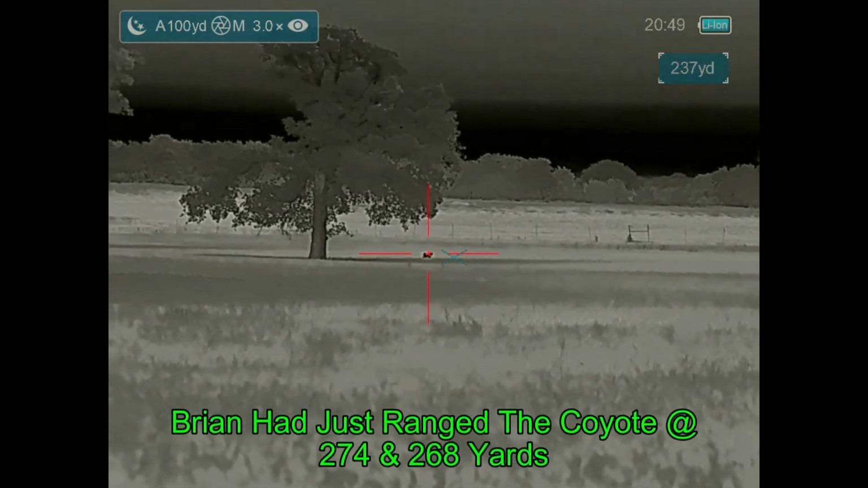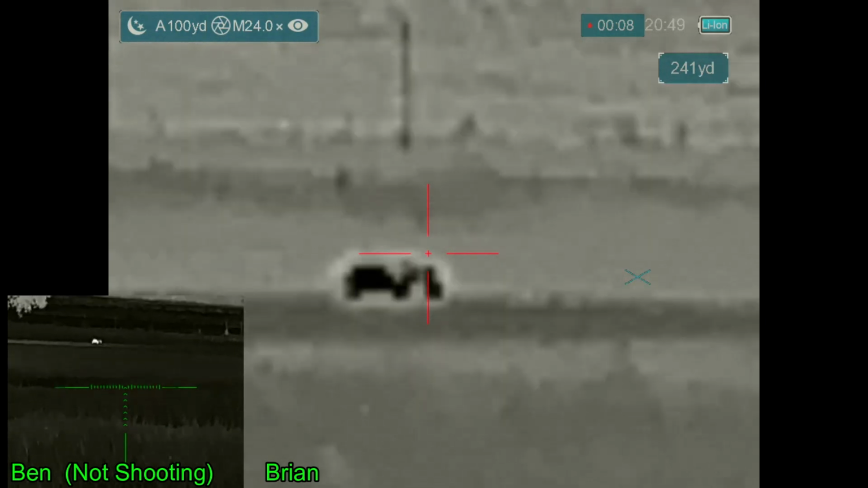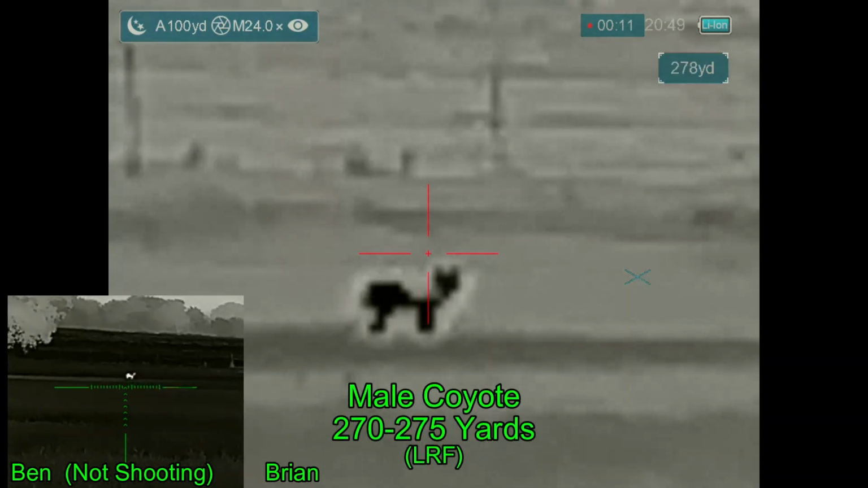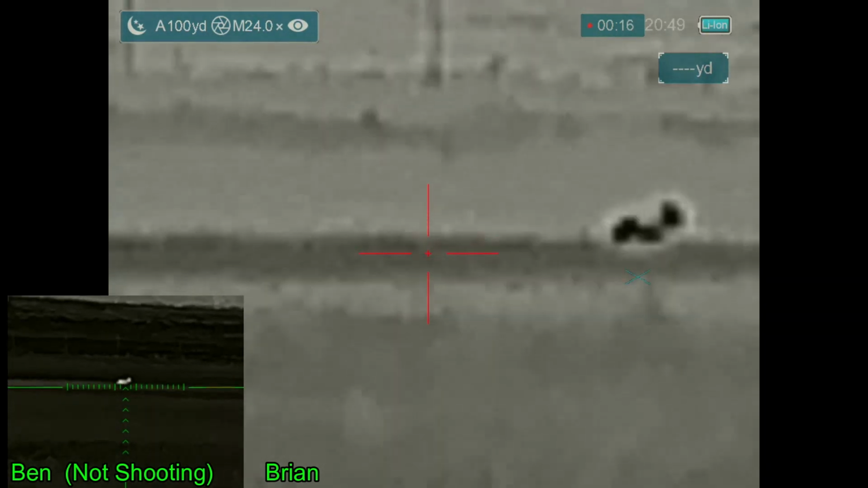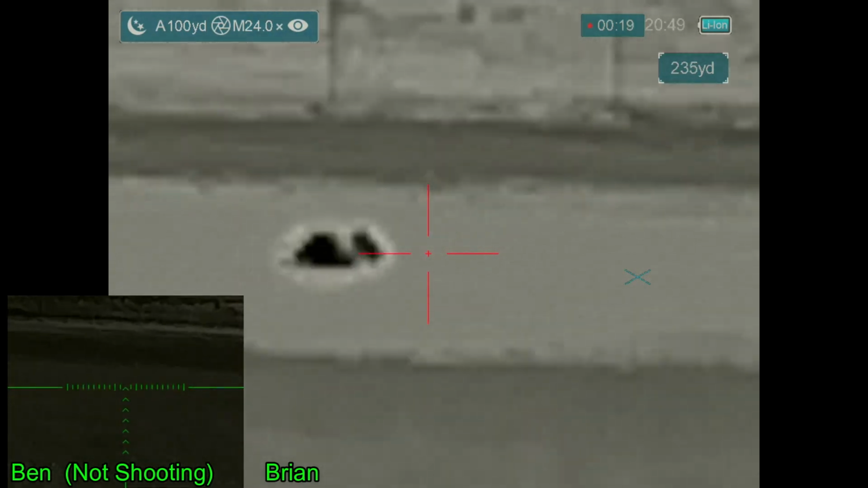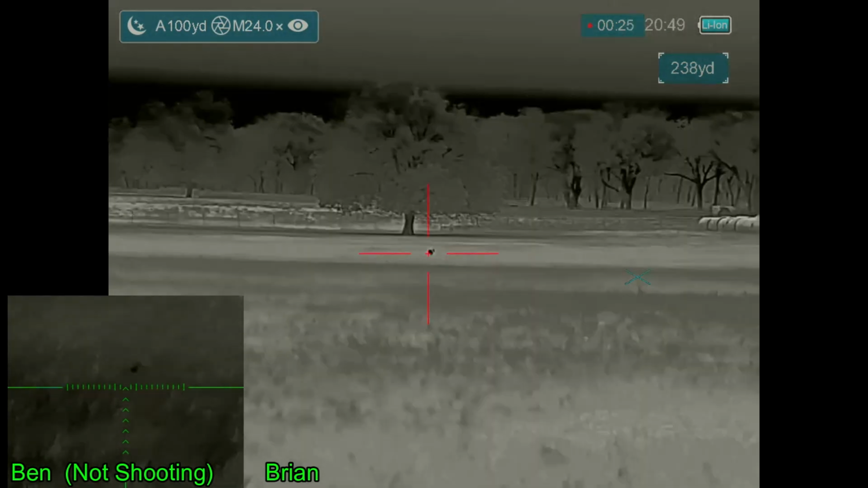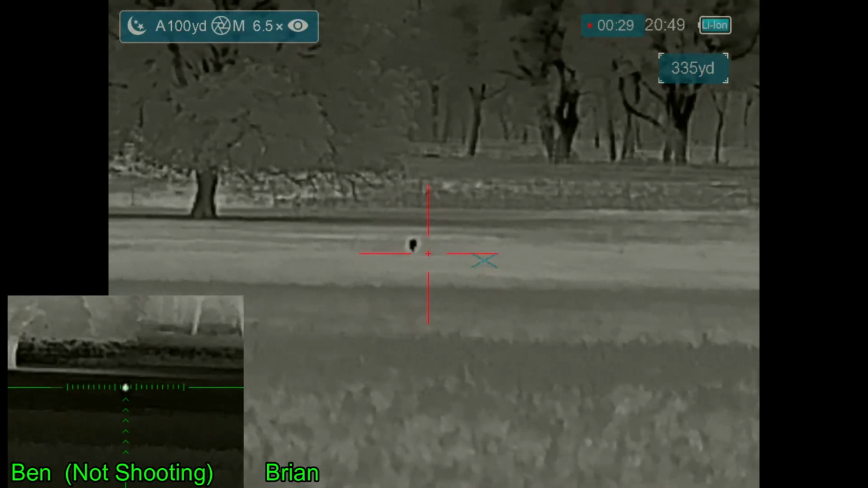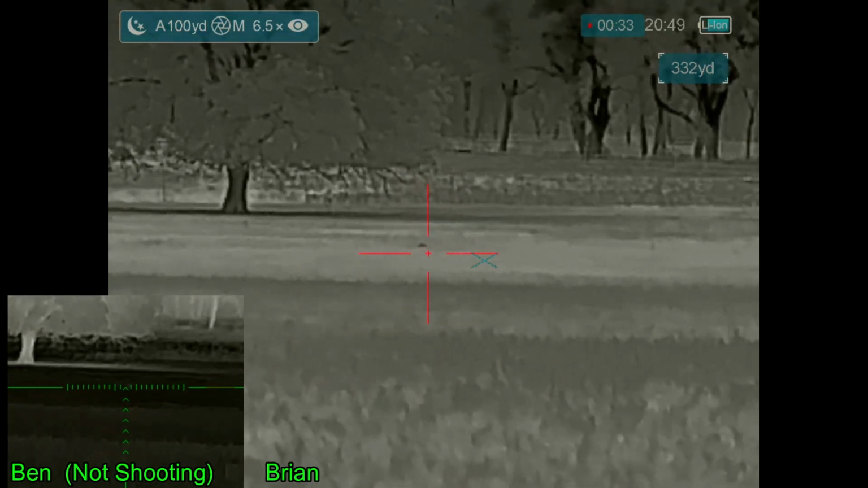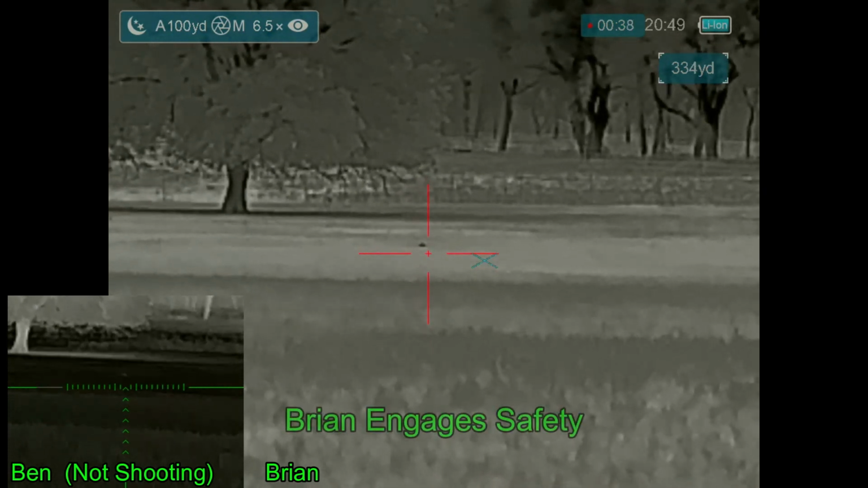But just a minute later, I ranged them at 274 and 268 yards. So I have an idea of how much holdover I need. Almost. Ben thinks I missed. I'm not so sure. Oh, wow. Nice shot. Down he goes. That's about a 270, 275 yard coyote.